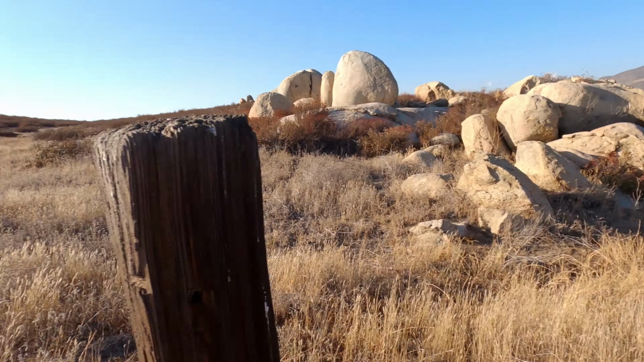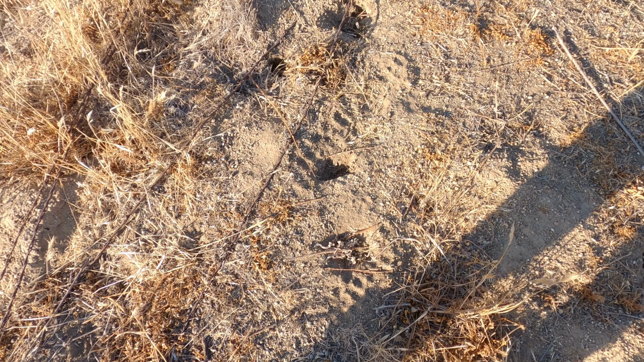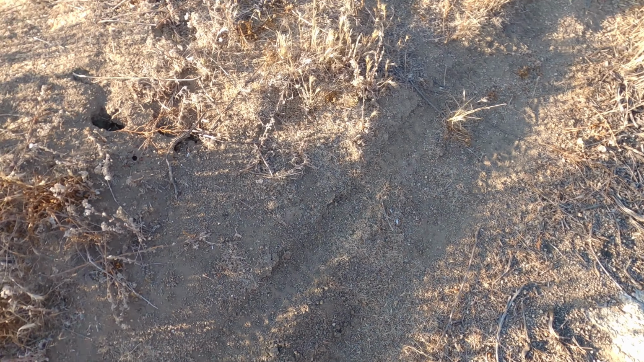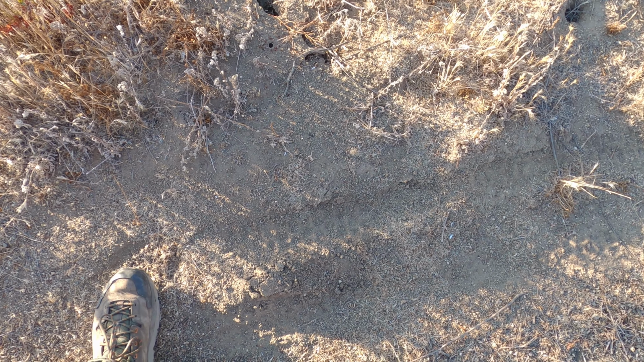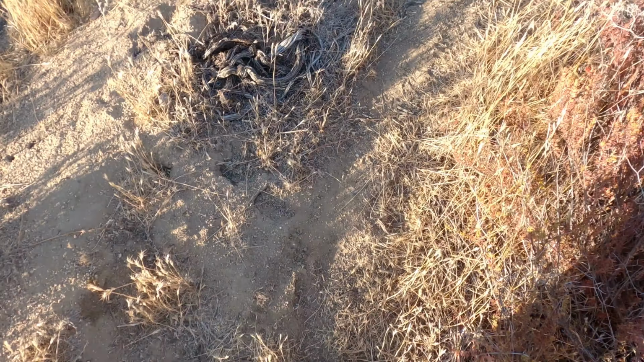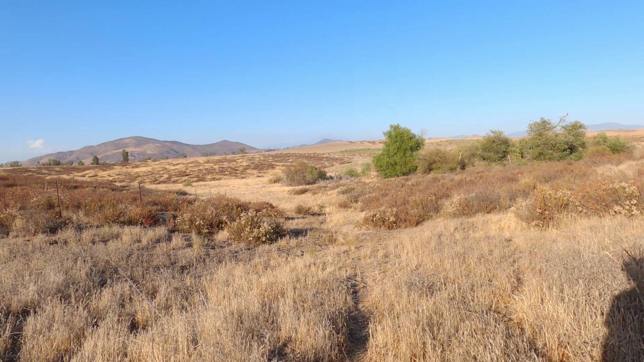You know what? I might search this. Those are what I think they are. Those are tracks. No, those weren't footprints. Somebody's been biking through here. Dirt biking probably. Still looking for tracks though, and scat. I'm not seeing any of that.